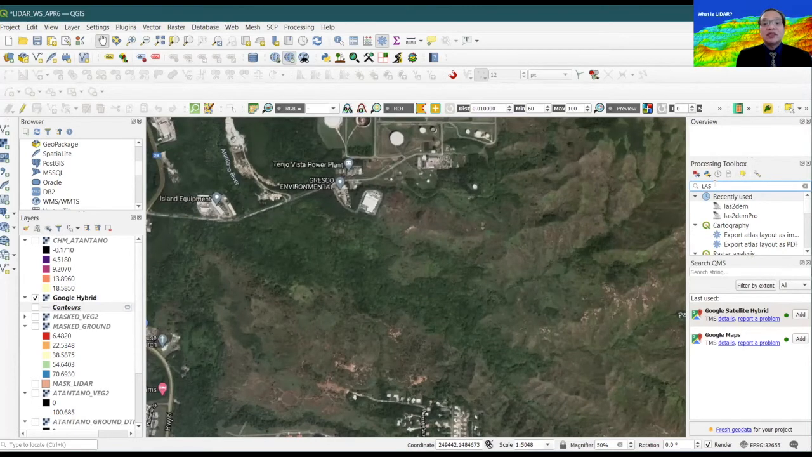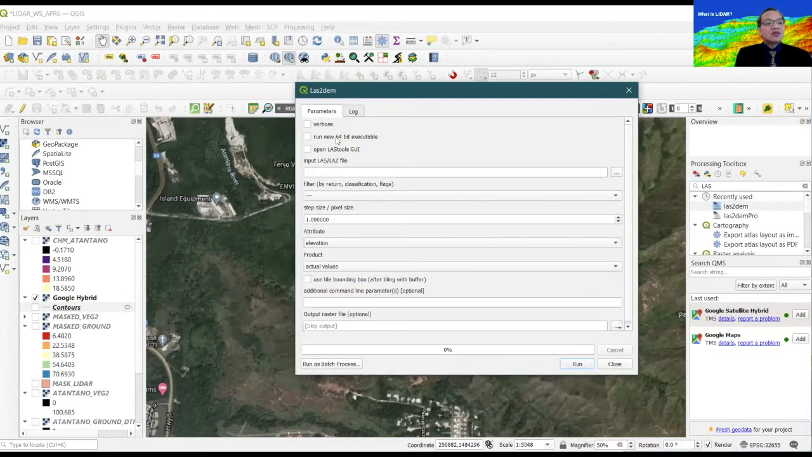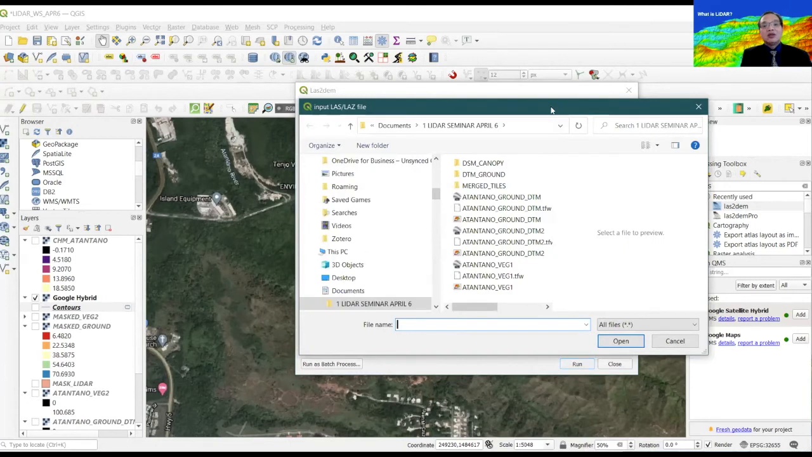Okay, and the way to do it is to use this particular tool called lastodem, which is under that plugin. So you go to the processing toolbox of your QGIS and click on lastodem. Okay, lastodem tool. When you click on that, you are given this window. You just have to click this run new 64-bit executables, and get to the directory where you have those LAS tiles,